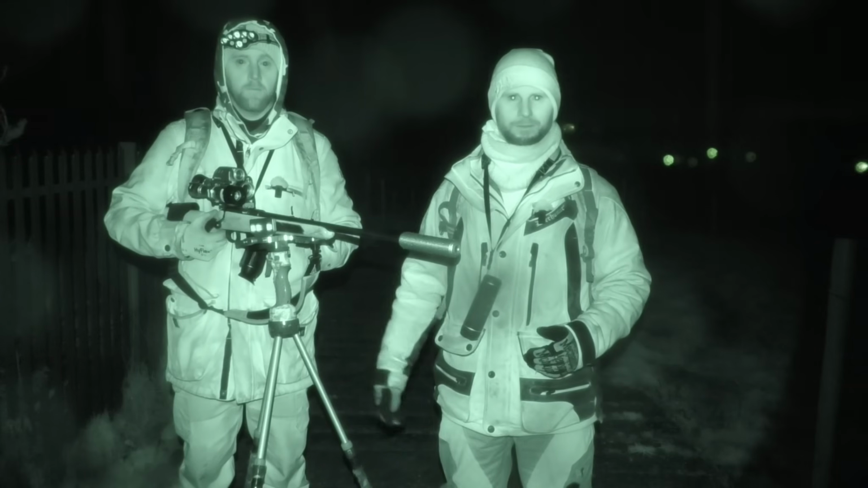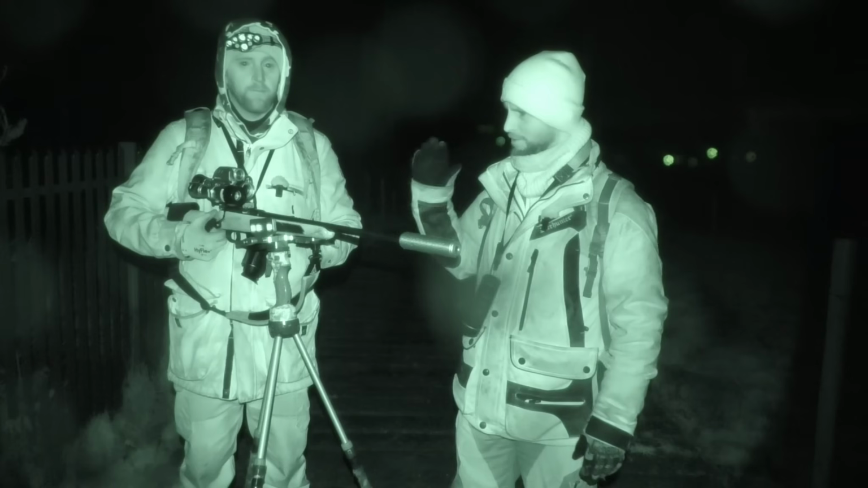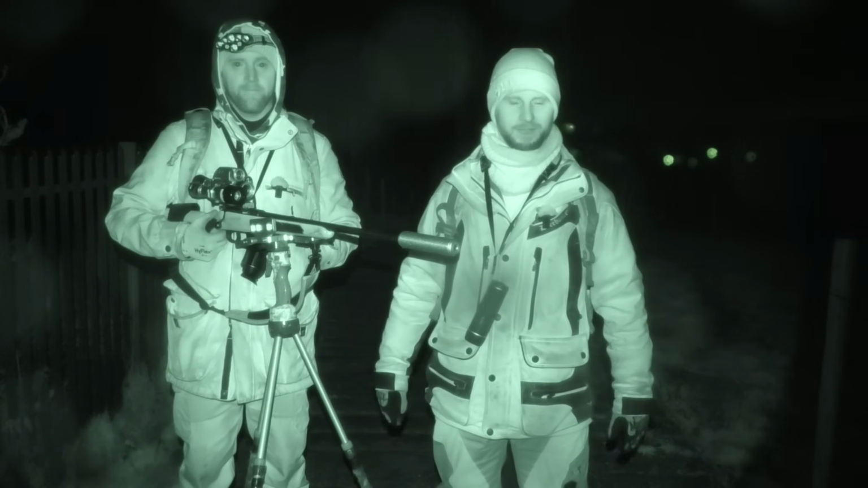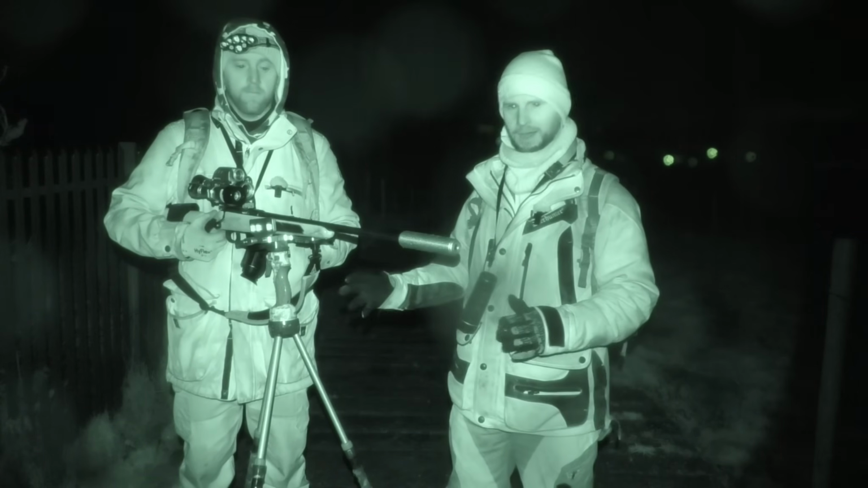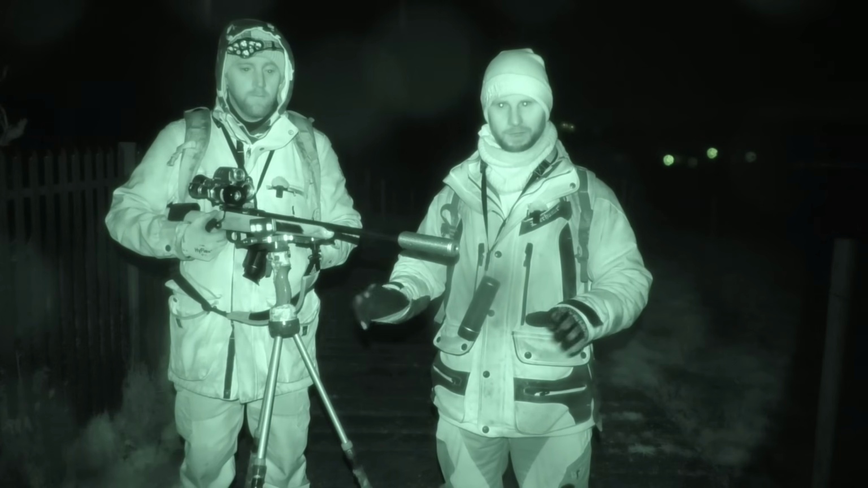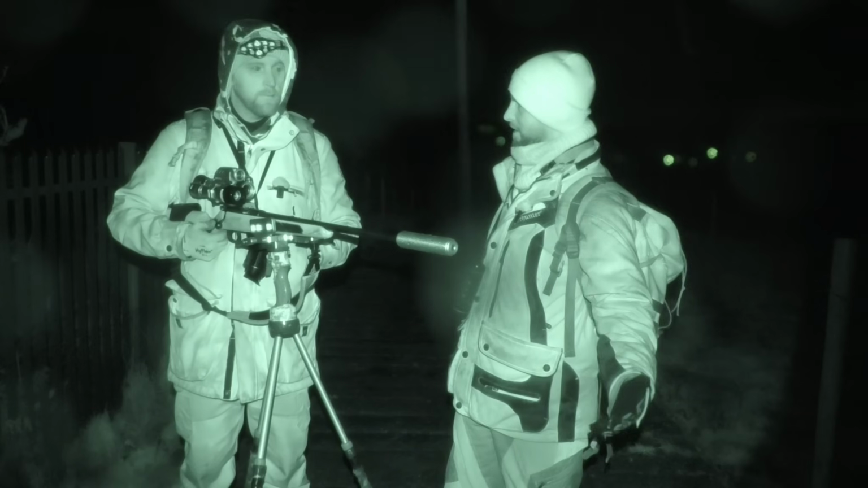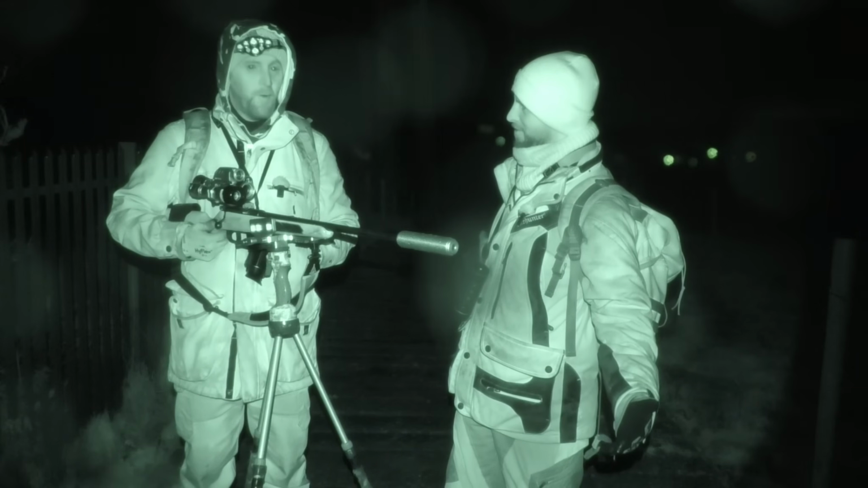Tonight we are going to be out on the rabbits, but just for tonight I'm not going to be doing any shooting. Tonight it's going to be Lofty. He's going to be using the 17 HMR. Not only that, we are going to be testing out a couple of thermals from Pixfra, so stay tuned. We're going to be putting them through the paces with plenty of footage. Hopefully, Lofty, you're on target and we'll get a few rabbits.